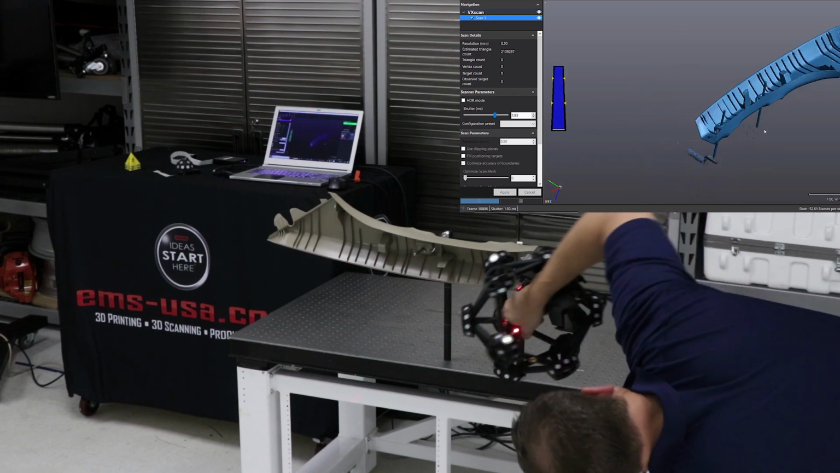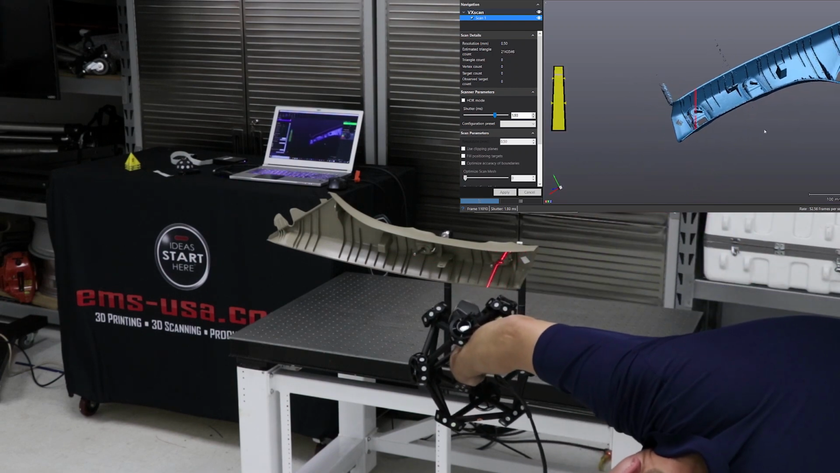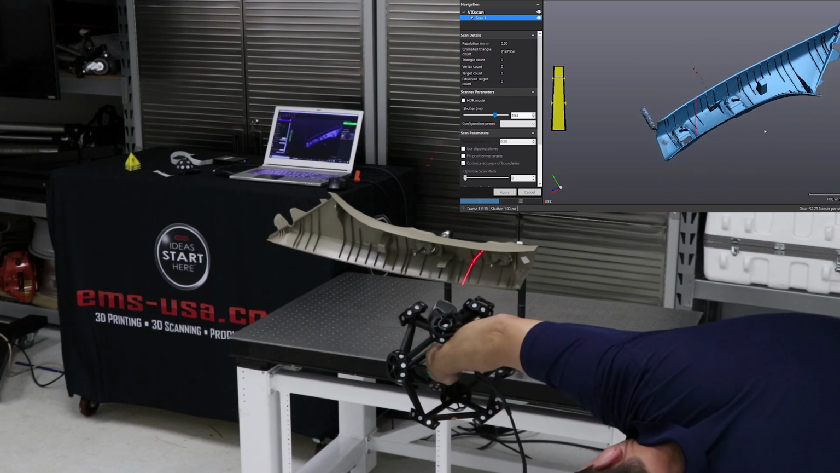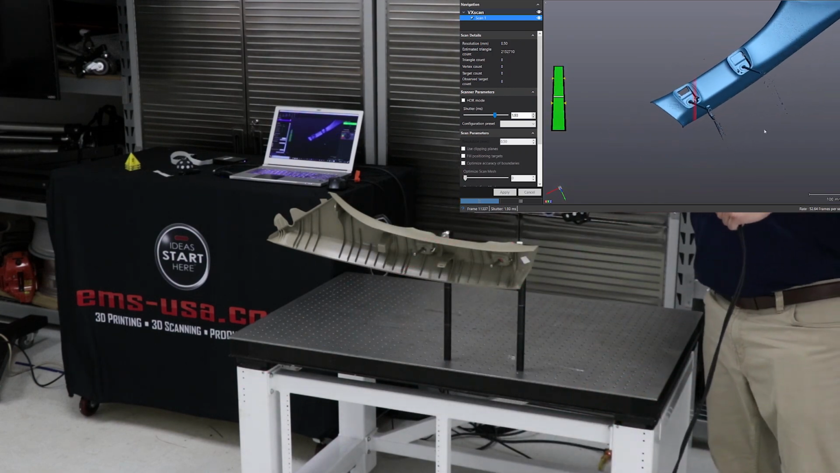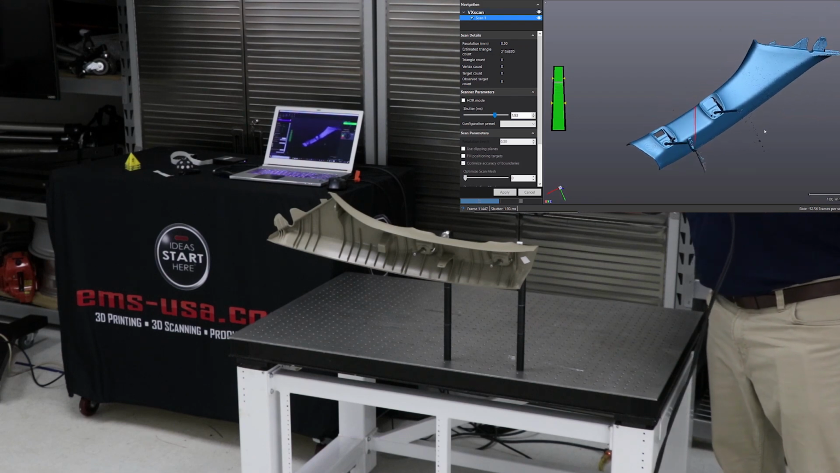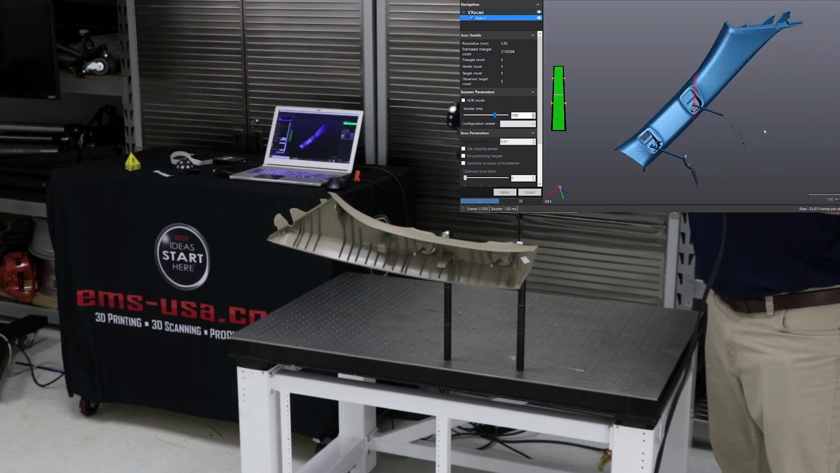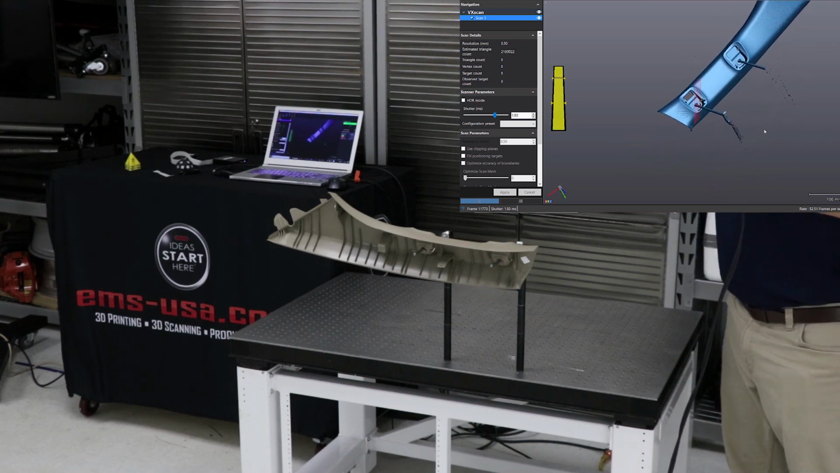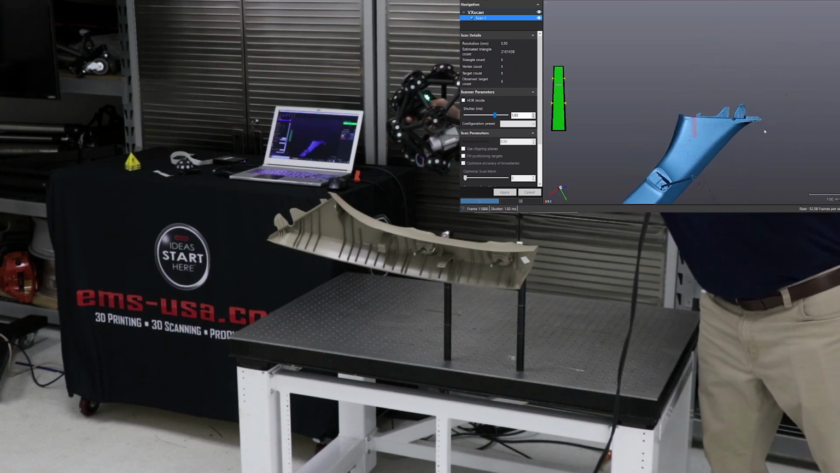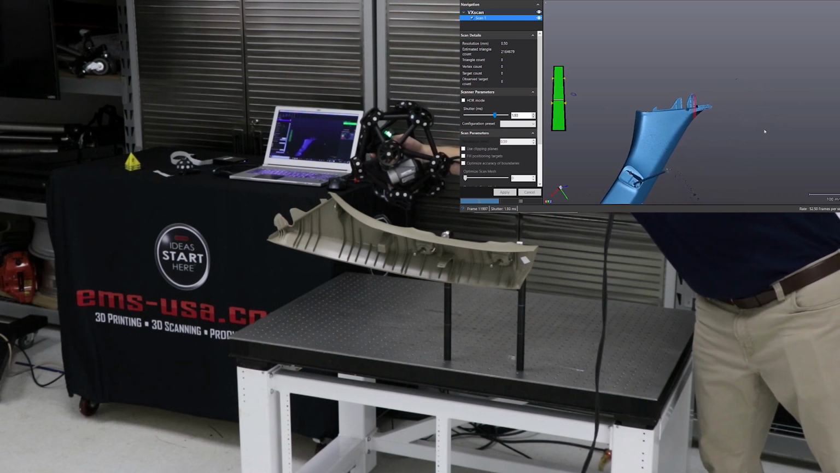So you just really keep going over this until you think you've got the whole thing covered, or what's important to you. In this case, I'm trying to scan the part and get all of it if I can. Other times I maybe only need certain areas, and certainly you would only scan those areas.